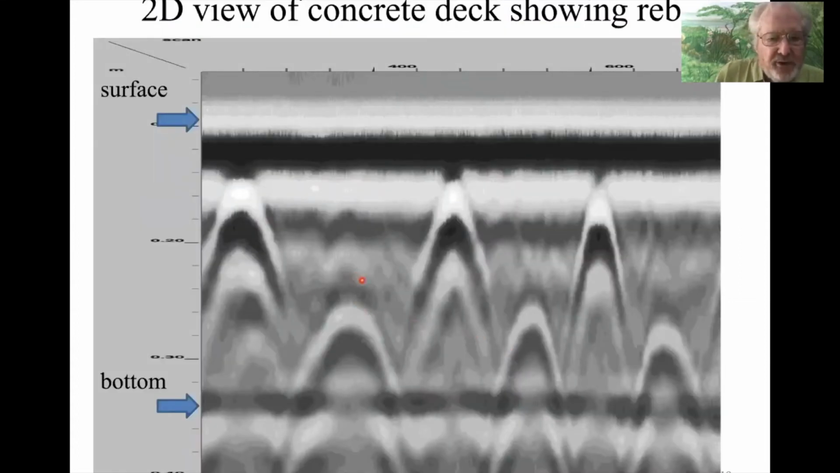So as it says there up here at the top, this is the surface of the concrete, the middle of the white band. The bottom of the concrete is the middle of the black band. So this concrete deck is about 14 inches thick. You can see the rebar. Each one of these hyperbolas shows where there's either rebar or part of the mesh that's in the parking lot concrete deck. So that's what you can see real time.